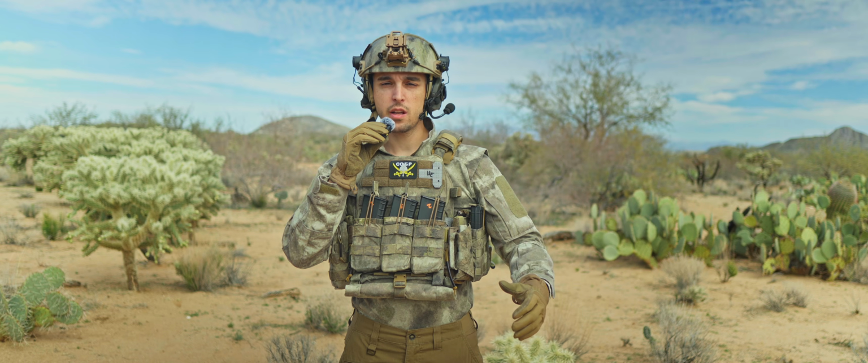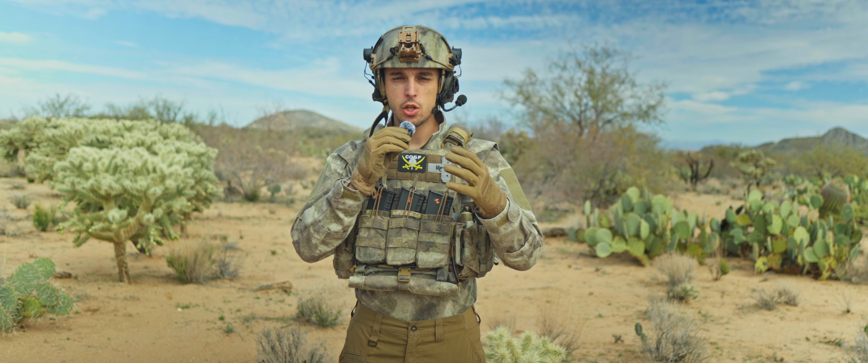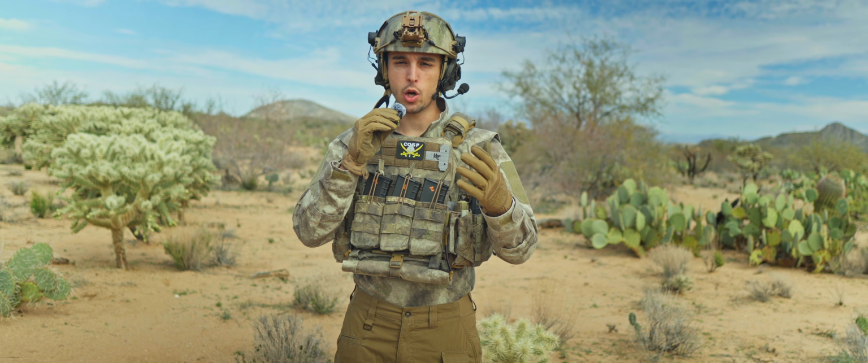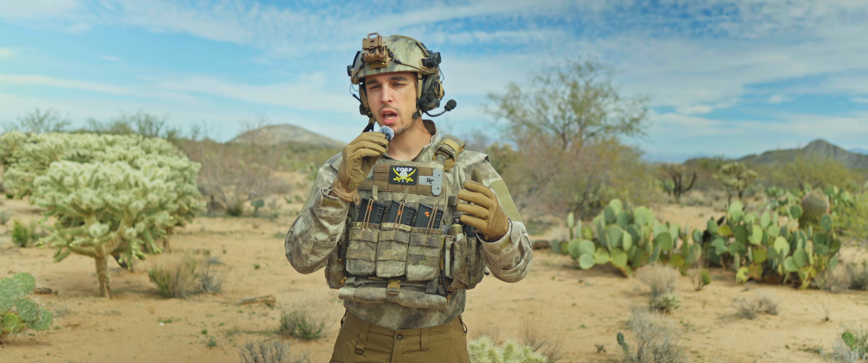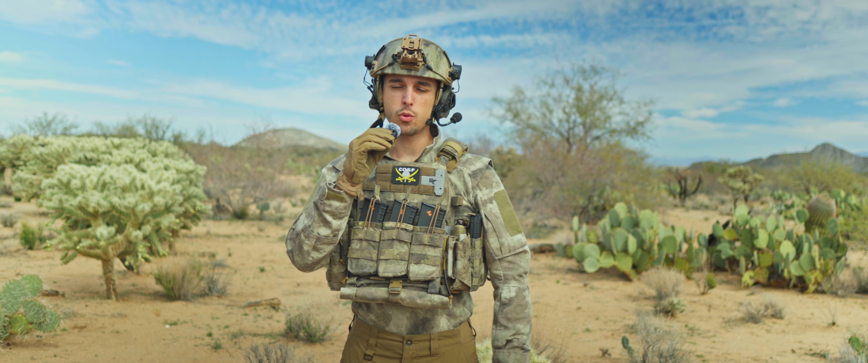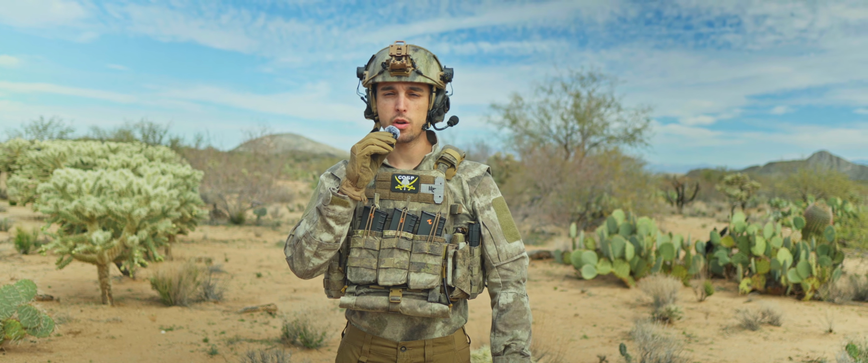We're gonna do a baseline first. I'm wearing a plate carrier, helmet, combat shirt and gloves. Try to get a decent baseline, and we're gonna go in distance increments. I'm gonna be maybe 20-ish feet in front of the camera, then push back to like 50, and then go even further to 100. And I think that's gonna be a decent test based on the resolution of the device itself.